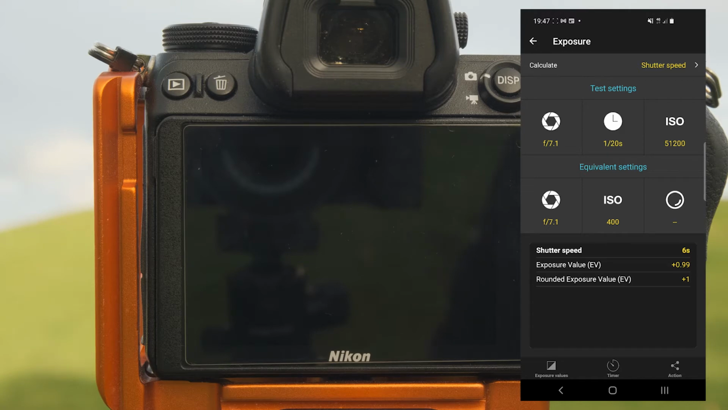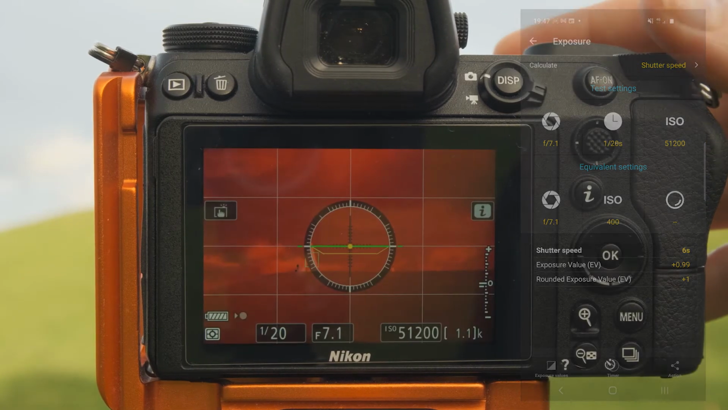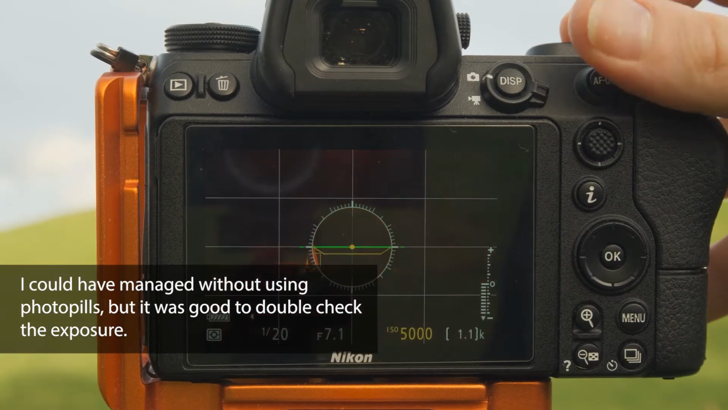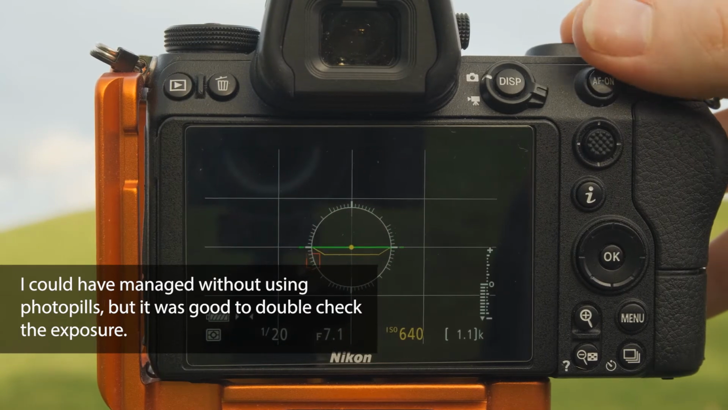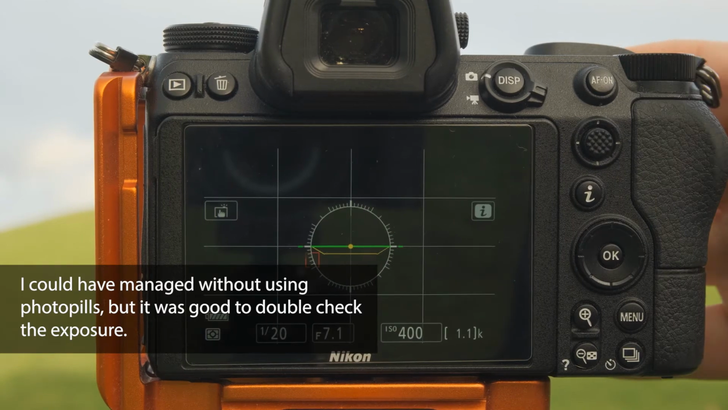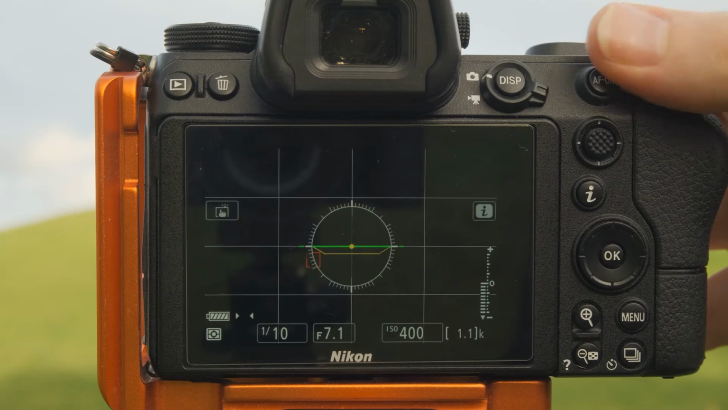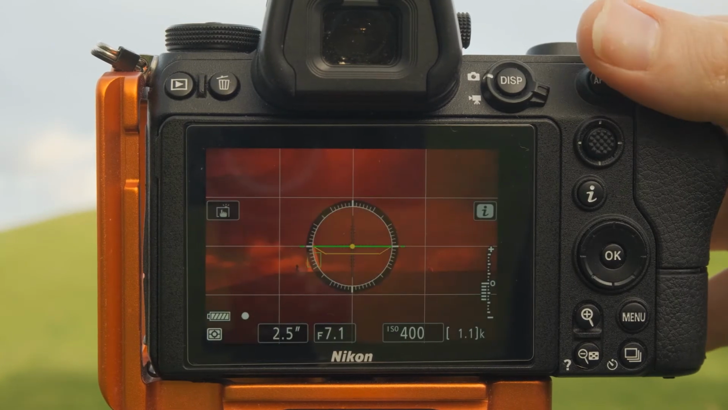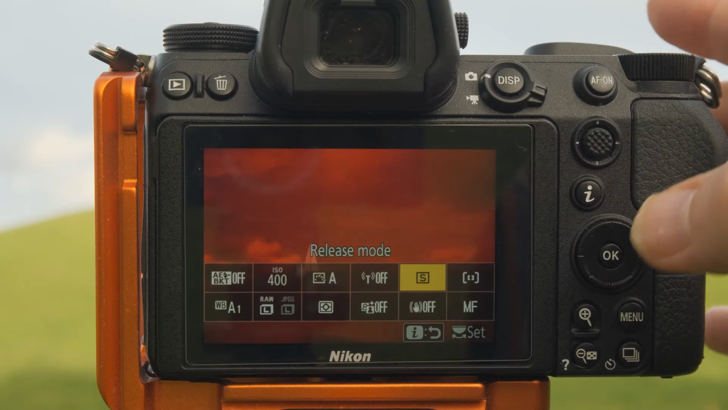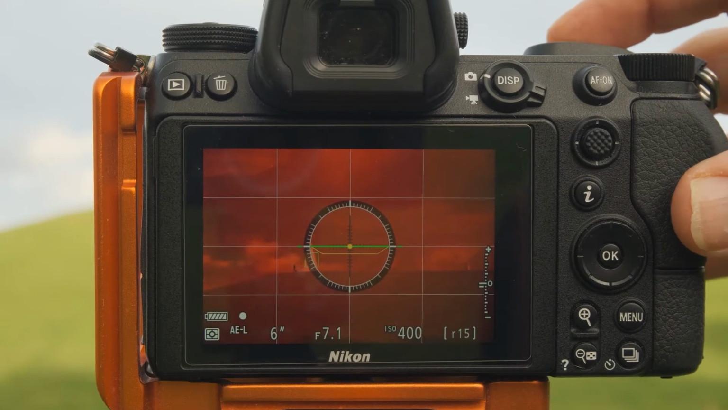So let's try that out now. I'm going to change the ISO back down to ISO 400, f7.1, and we want the shutter speed to 6 seconds. There we go, and 2-second timer again. Let's click OK.